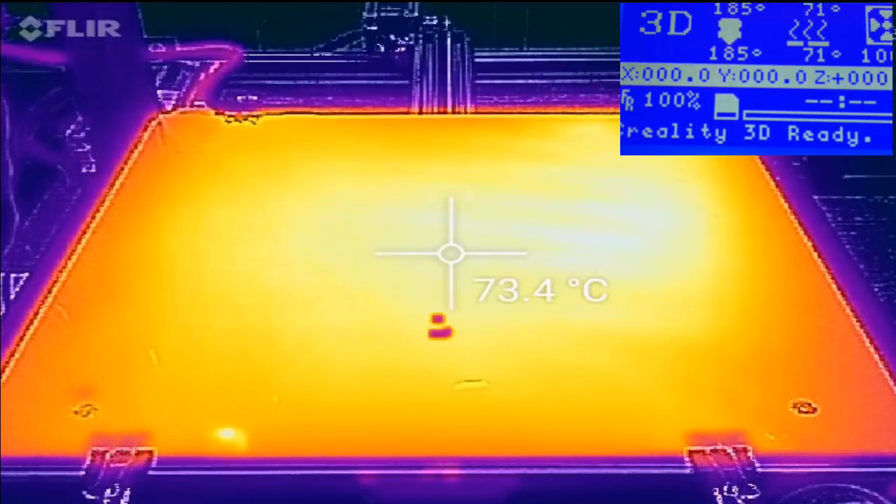Definitely, I've had a couple folks write to me about ABS on this thing. I would not do ABS on here because, number one, it's an open frame printer. Number two, the heat disparity in this bed is huge. And I think as we crank it up, the heat disparity will do nothing but grow to the edges. So if you want to print maybe a real small ABS part at the center of this, you might be able to get away with it.